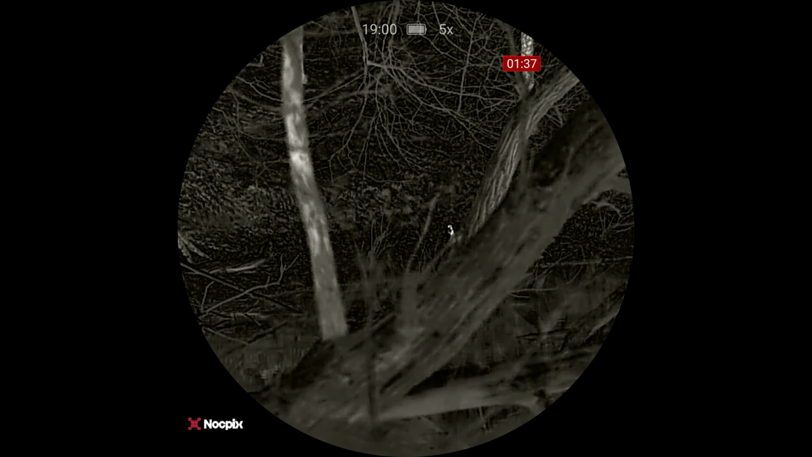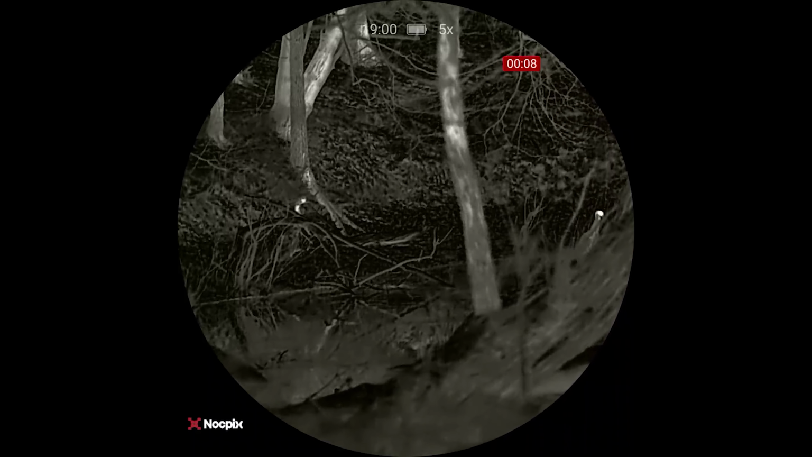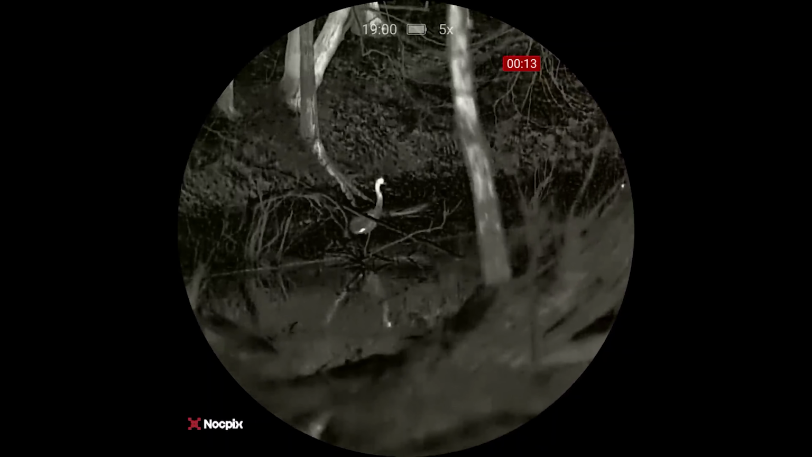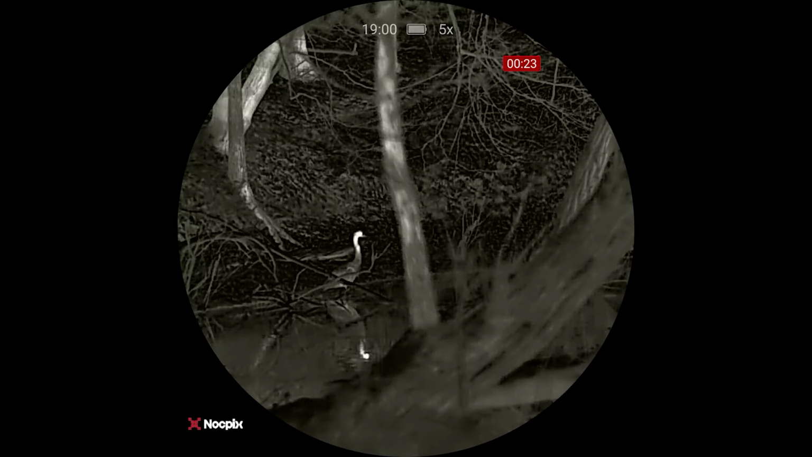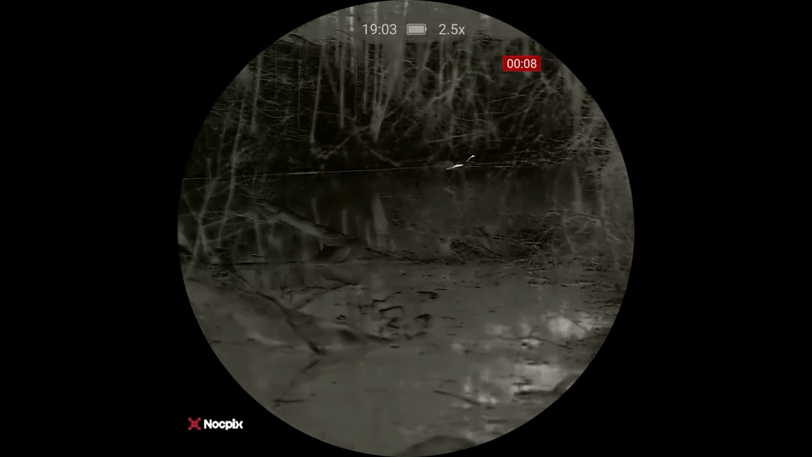Too bad it's behind some trees here. Two of them now. Another one flew in right here. It's a great blue heron.